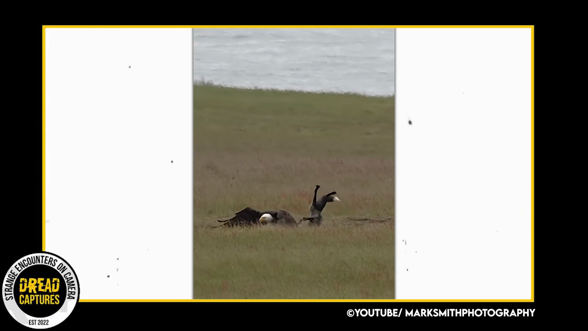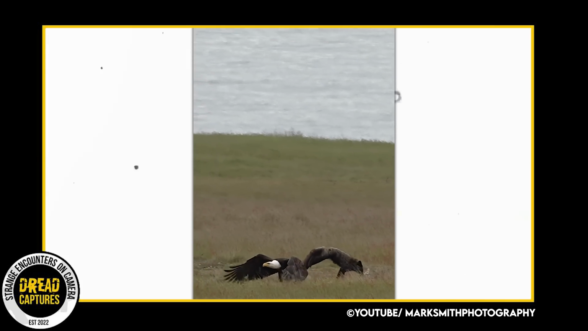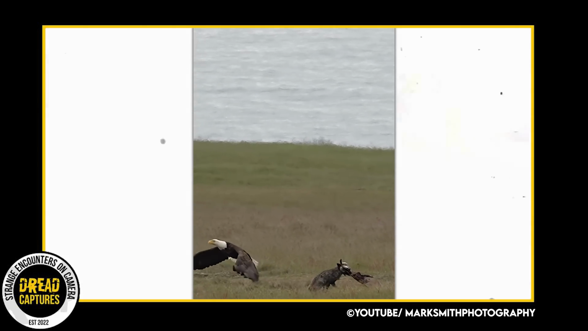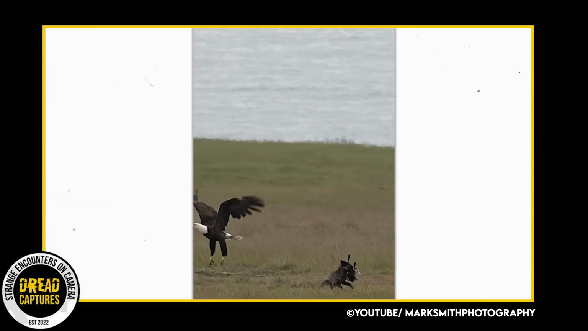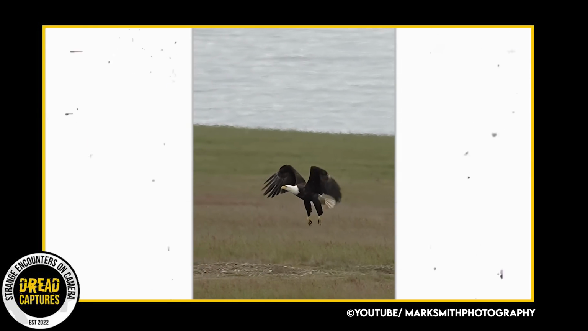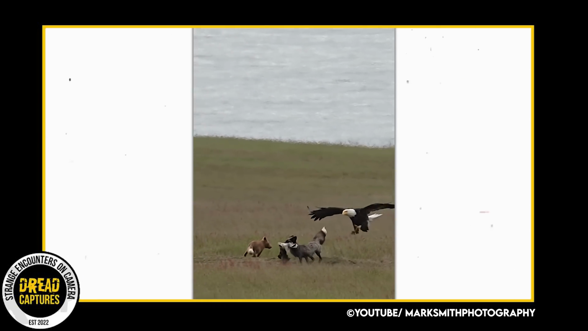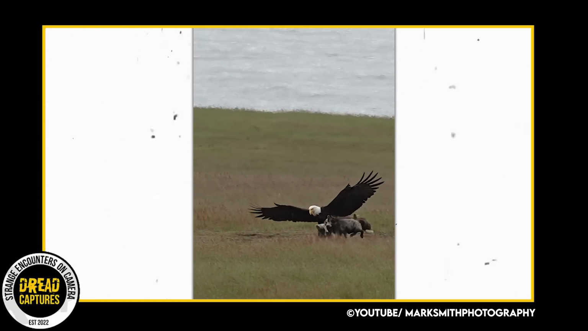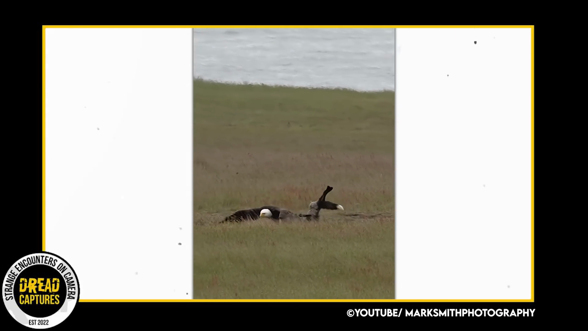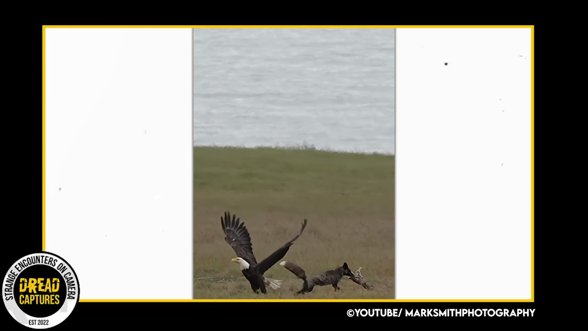Unbelievable all around. Unbelievable precision by the eagle, but also unbelievable resolve by the mama fox to hold on to its prey. She knows her kits have to eat. Mom even takes a tumble. We see as the eagle tries to take flight after a near miss on what he undoubtedly thought was an easy meal. Let's watch it again. Just crazy. Awesome footage, great capture.